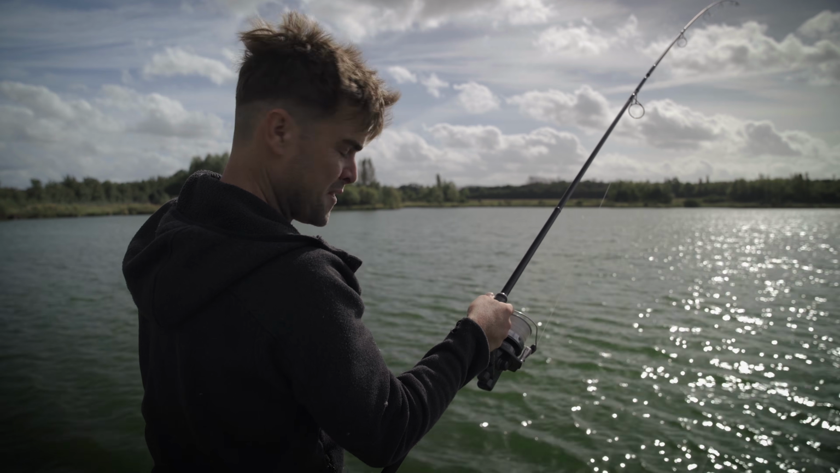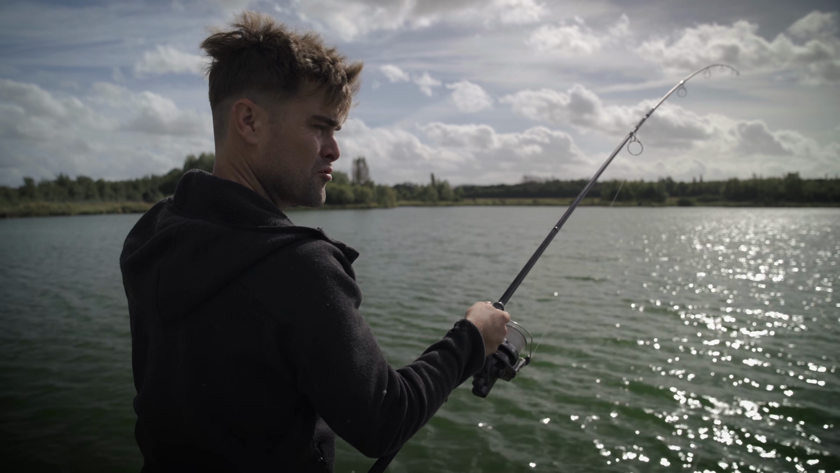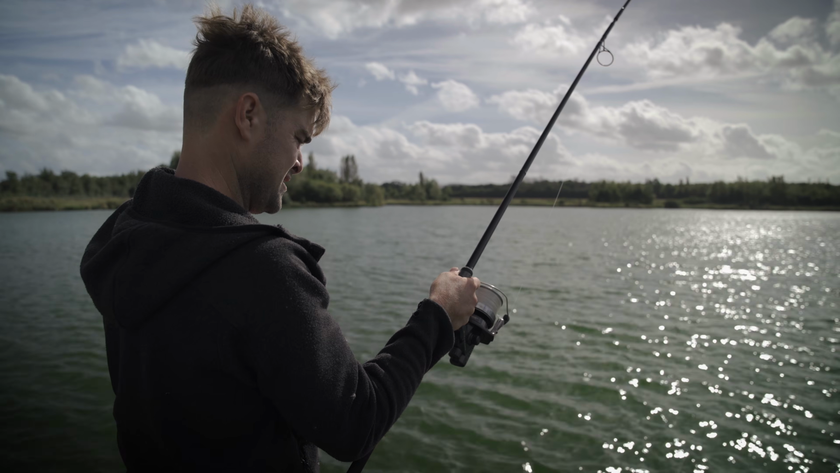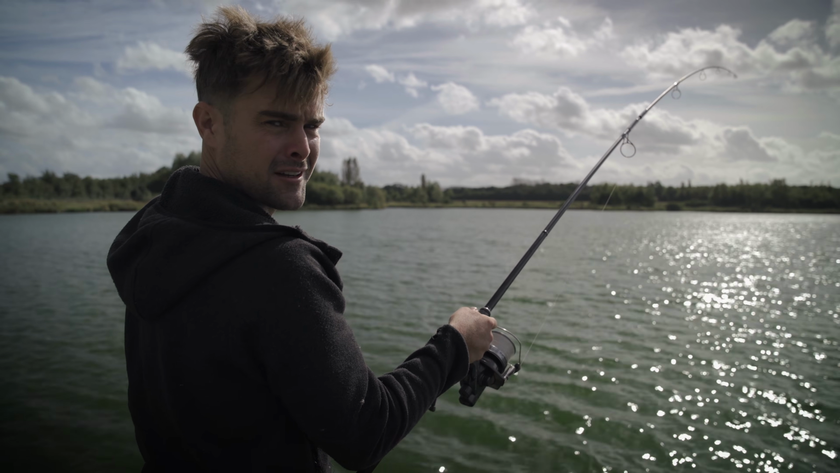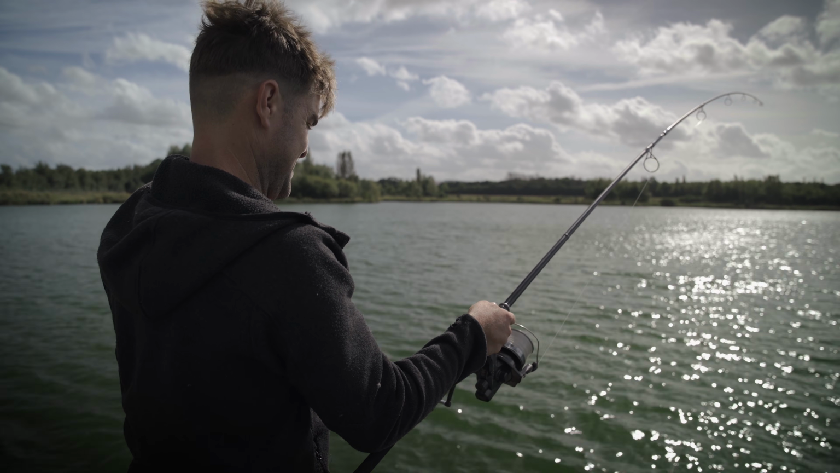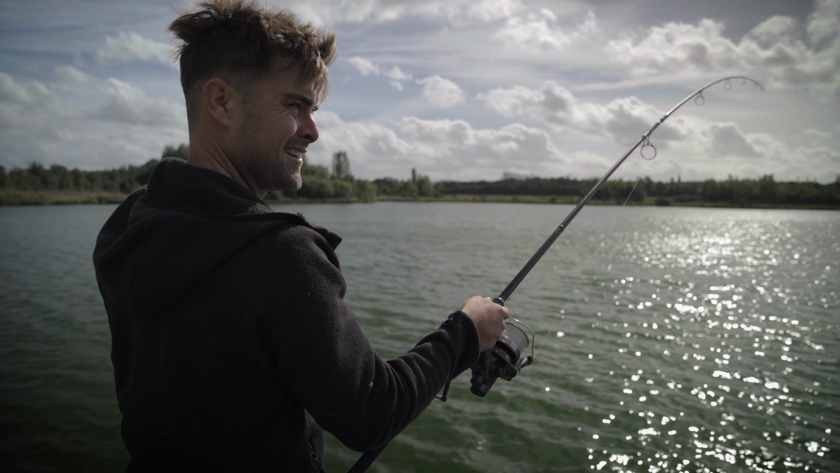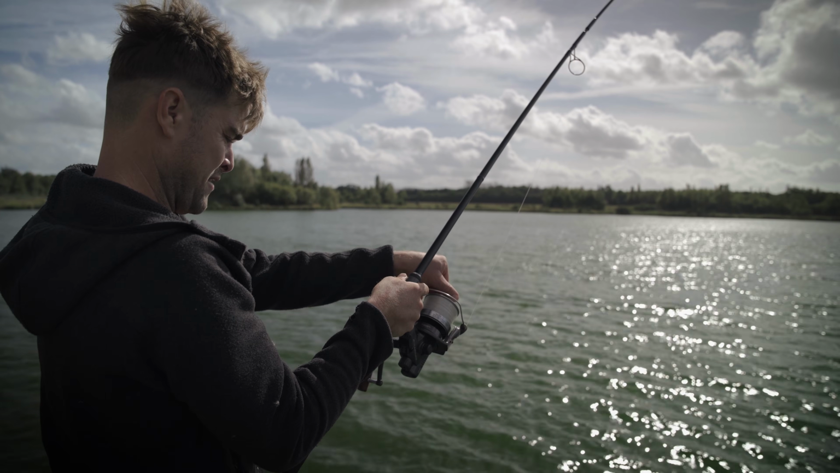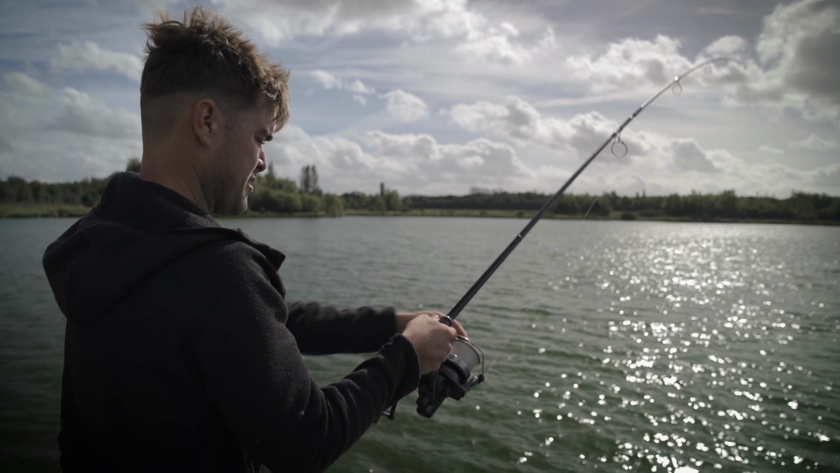Well, I'd unhooked the fish in the net thinking I'm going to get a rod straight back onto the zone. And before I knew it, the cameraman was shouting, "You're in," because I didn't put the alarms on, and the clutch was just spinning. And yeah, we're in again. I do enjoy it down here. It can be pretty prolific fishing when you get it right.